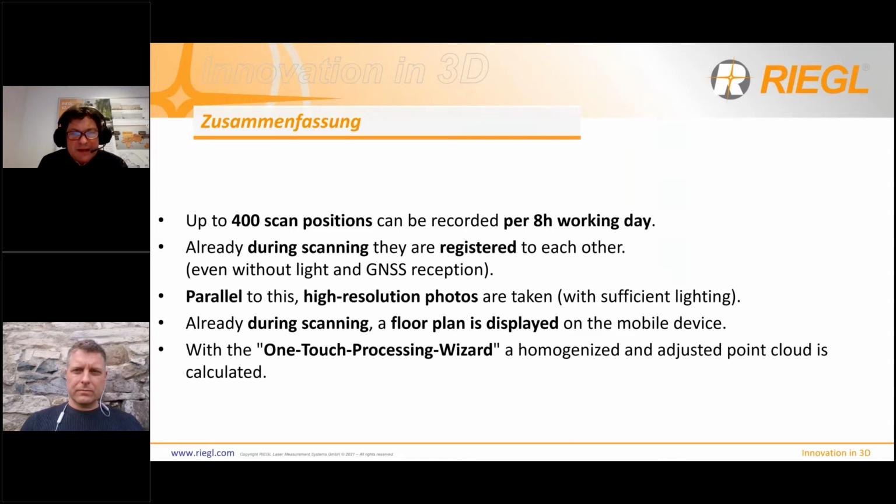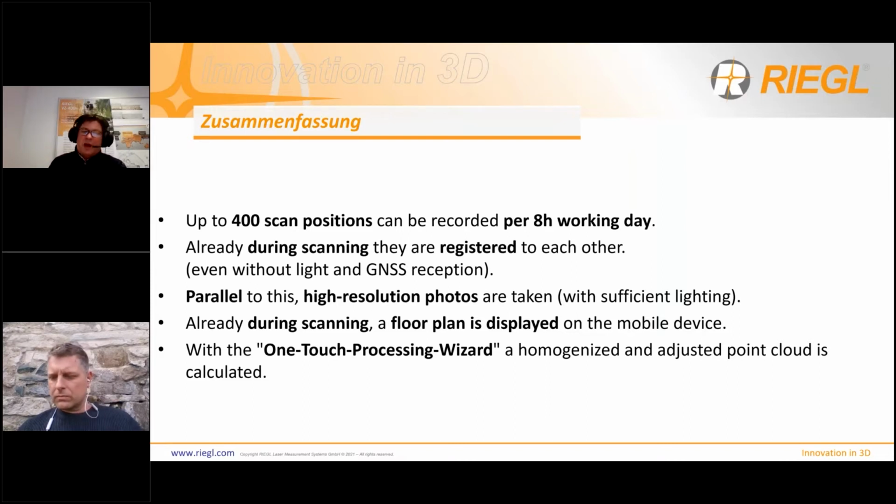Parallel to the laser scan, high resolution photographs are taken on top if the lighting is sufficient. If not, we take the pictures after the laser scan. Then it takes a little bit longer. During scanning, a floor map can be displayed on the mobile device. I will show you two or three slides about that. And with the new one-touch processing wizard, it's possible to automate all the different tasks, which I will show you also.